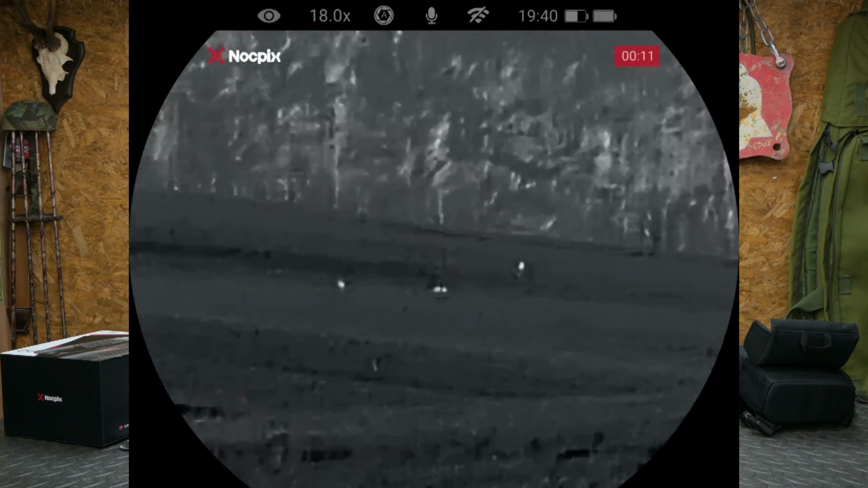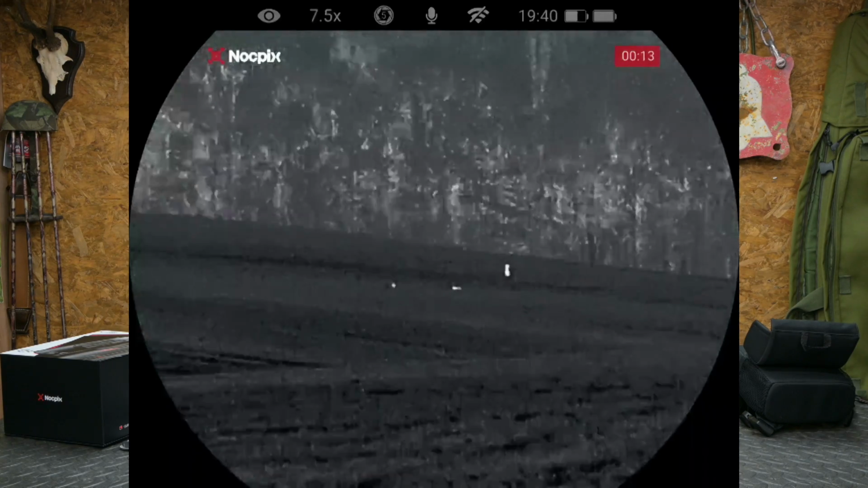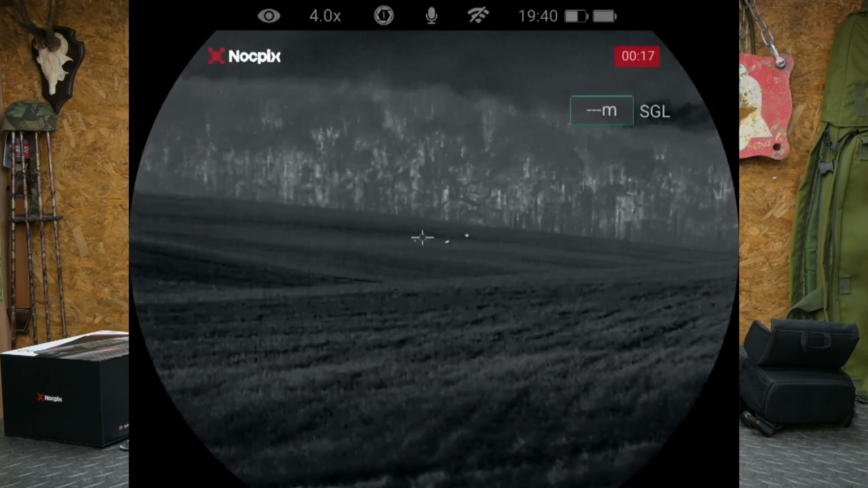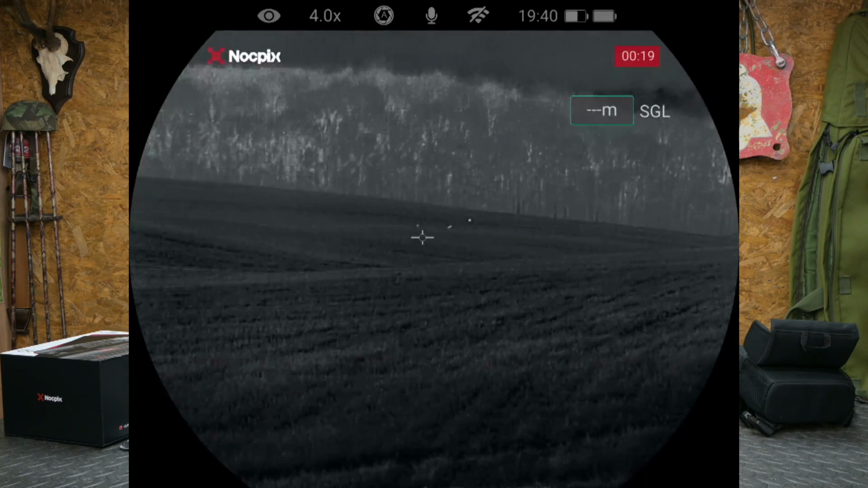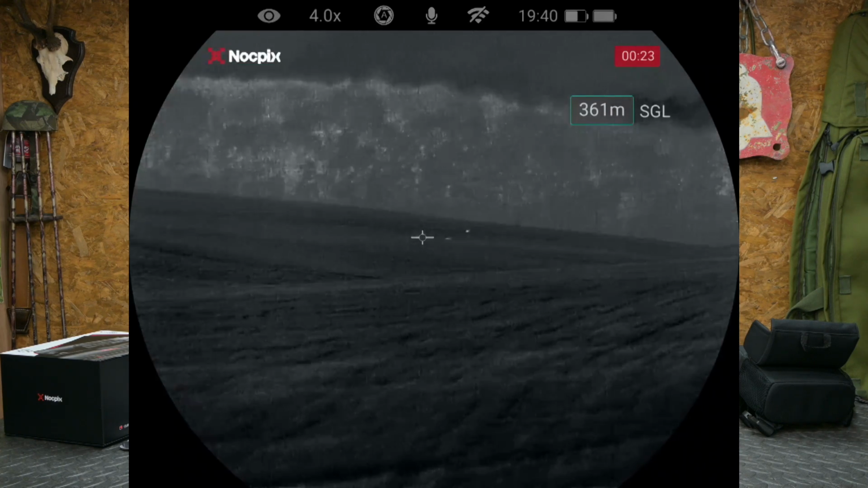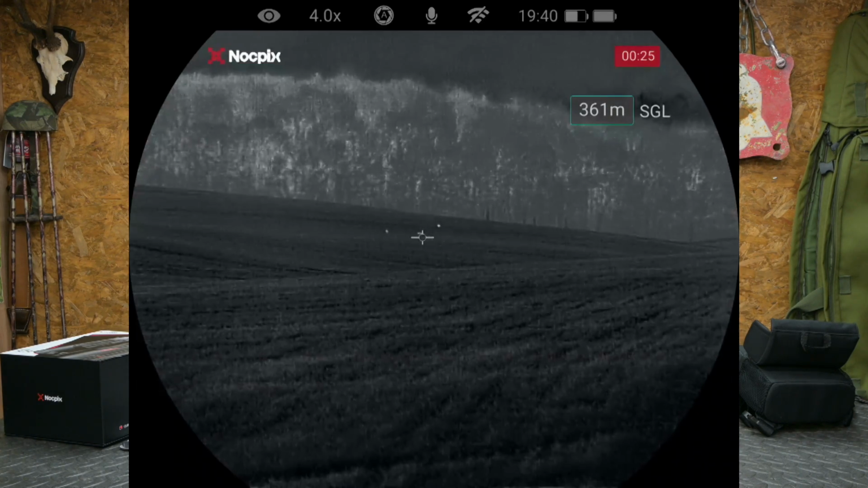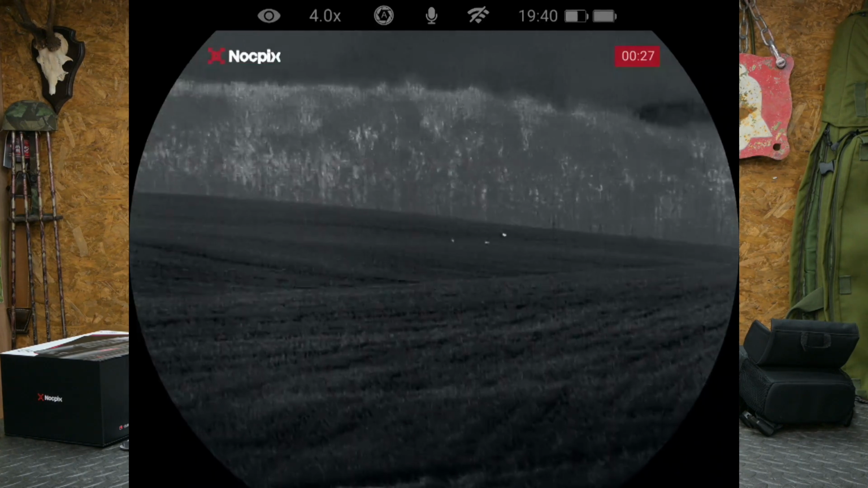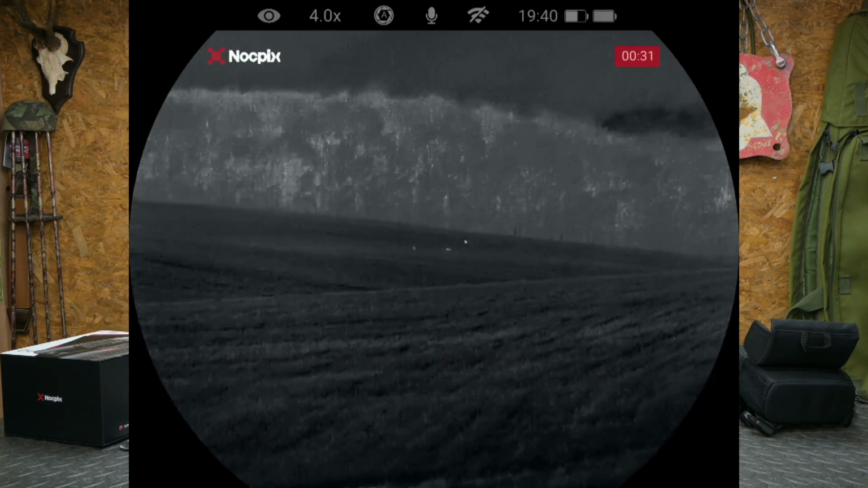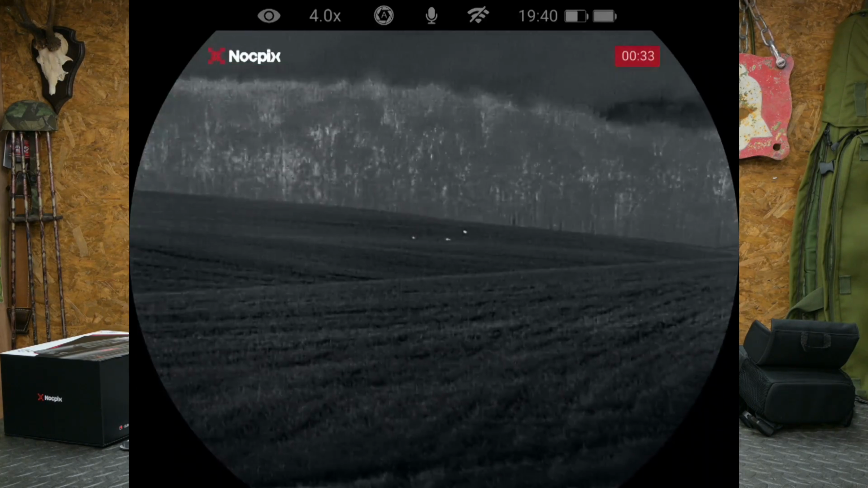Now the laser rangefinder is very fast, it's very reliable, seems to be quite accurate as well. In daylight I've had readings out to about 500 meters, but I've actually gone further to 800 meters after dark. That isn't unusual because of course in daylight you've got more light causing interference to your sensors, so that's not an issue at all. The fact it works a little bit better after dark than daylight. At the end of the day, it's a hunting product, it's not a long-range tactical target shooting product.